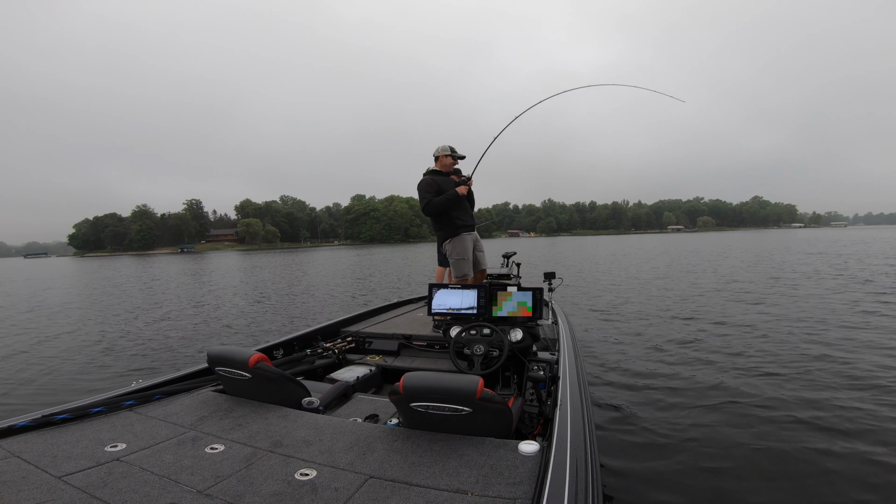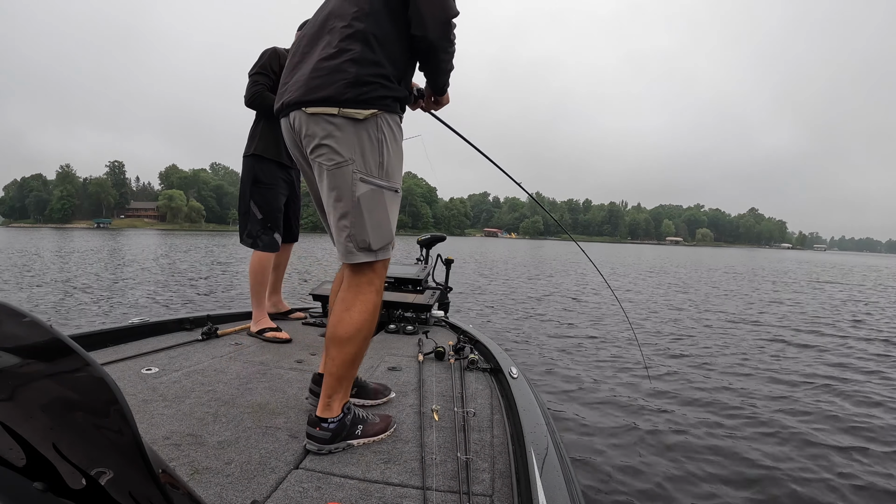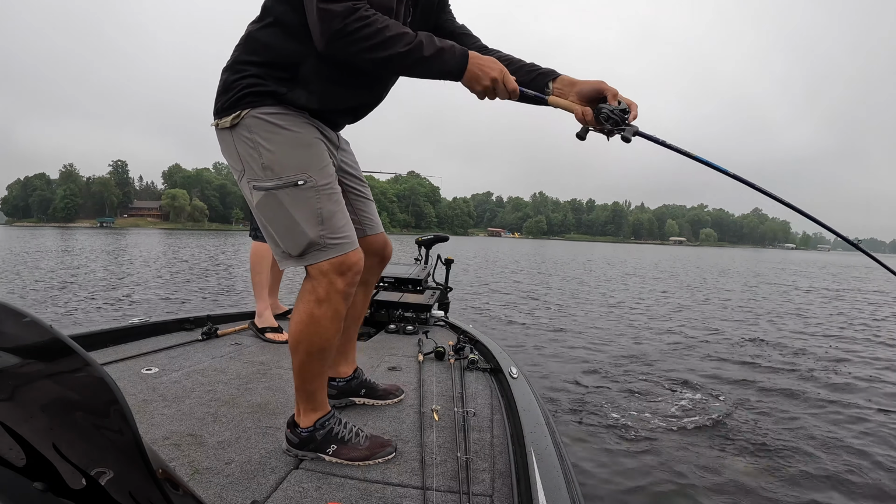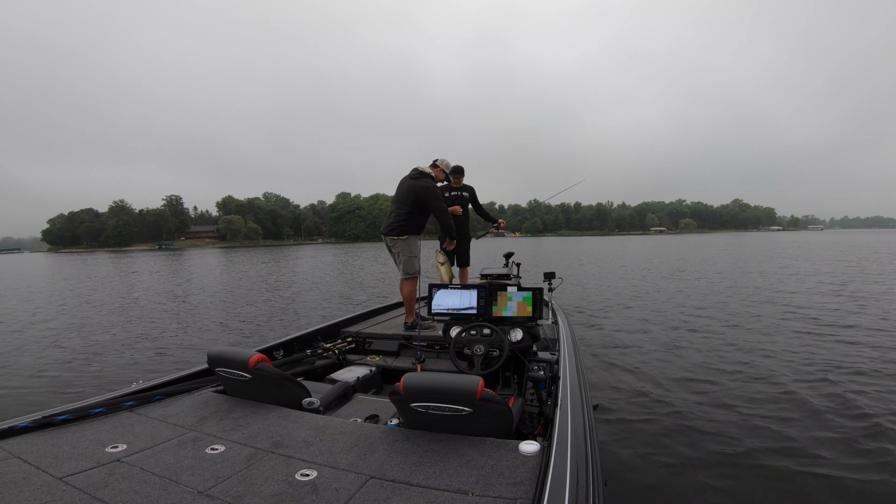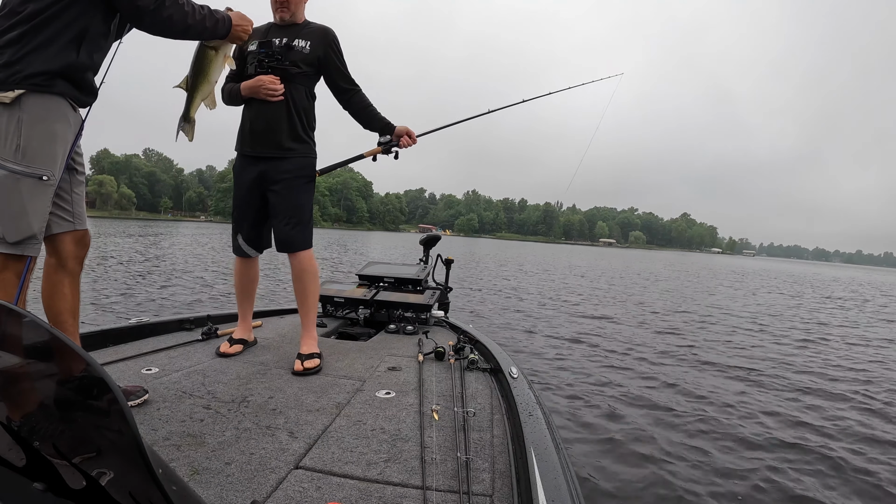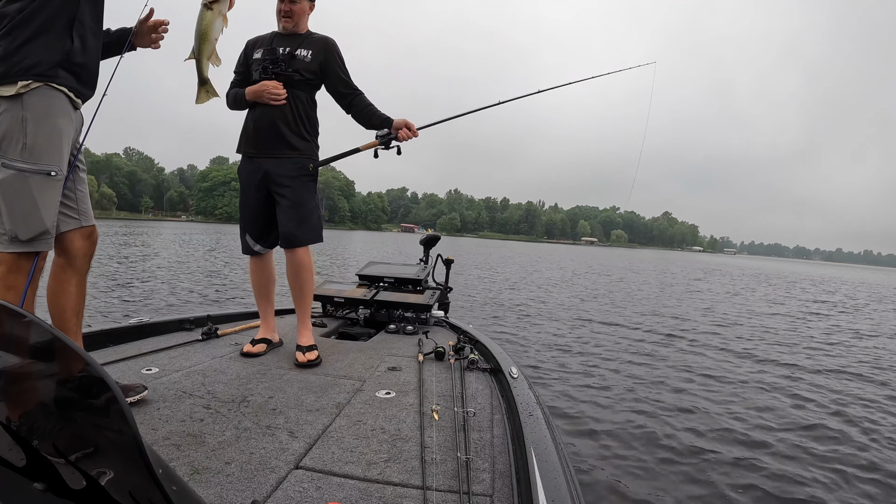That was fun. That's a chunk. That one I was kind of just dragging it down there a bit. Nice. So big jig, little jig right now, it doesn't seem to matter. No, that one was on the smaller jig. Show me its mouth. Slow fall there. It's got that thing choked in there. Way down in there. Nice.